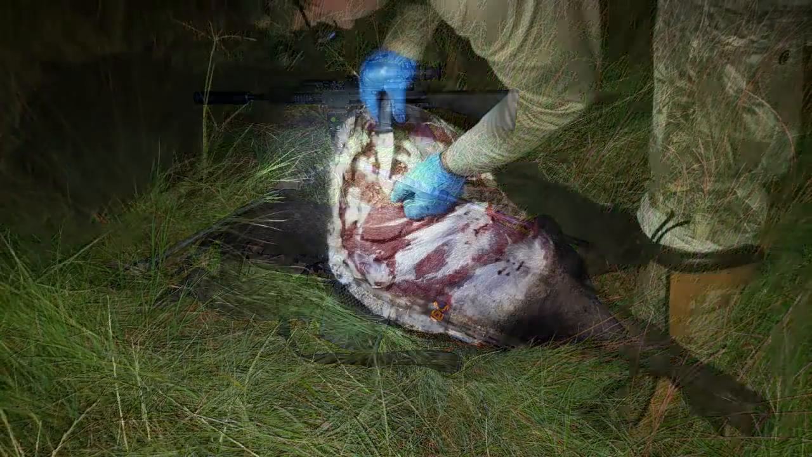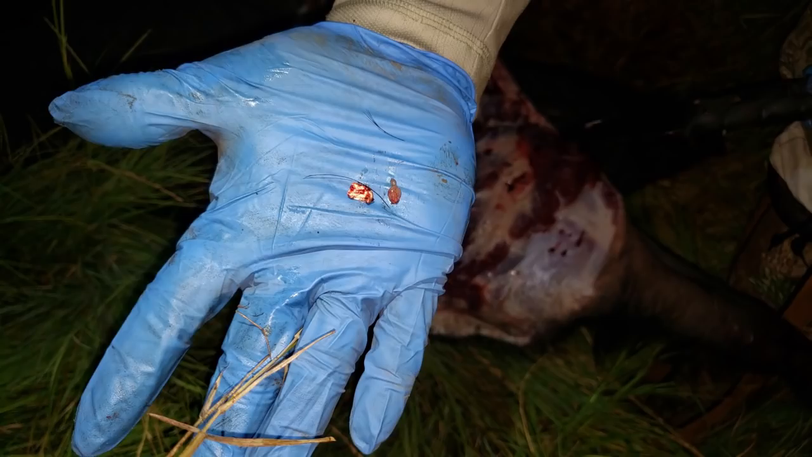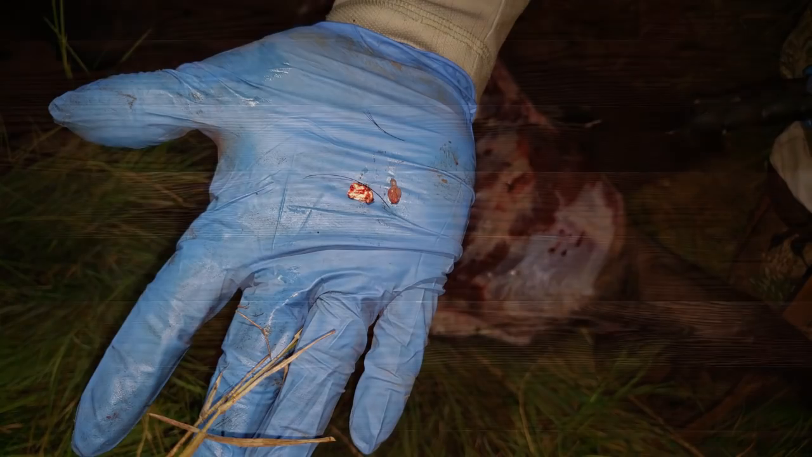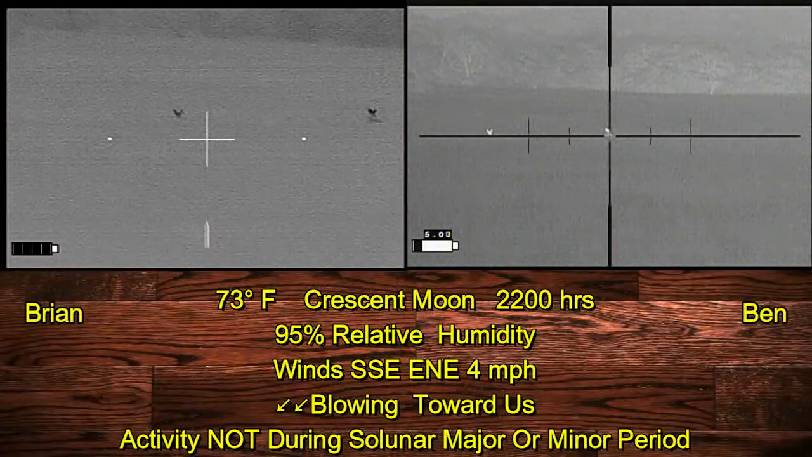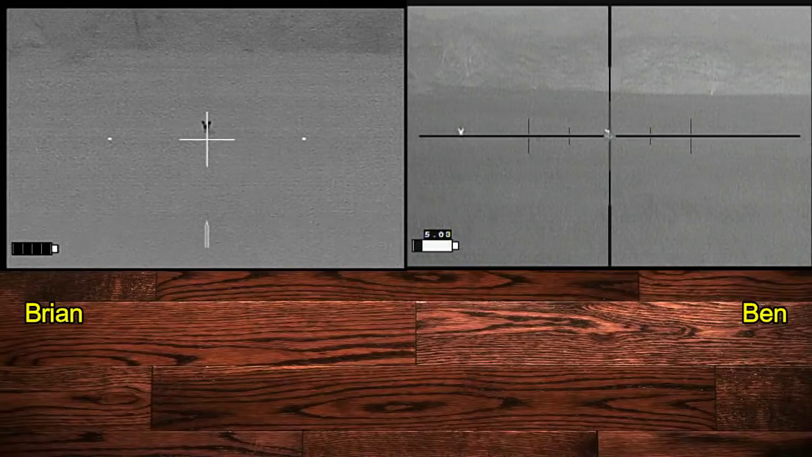We did a little bit of necropsy work looking for one of Ben's bullets that would chase through the body, only finding a couple fragments, the rest of it having gone into the abdomen. We had not gone anywhere when we saw these coyotes coming in. We watched them come from quite a distance.